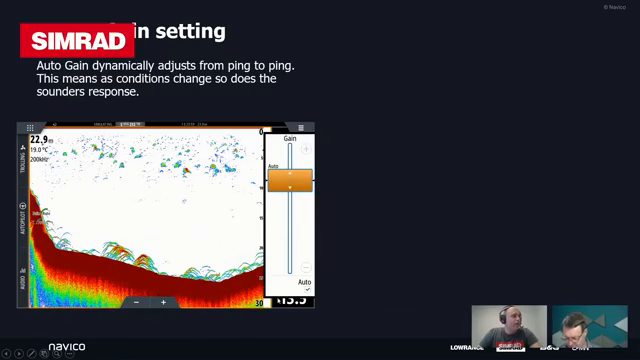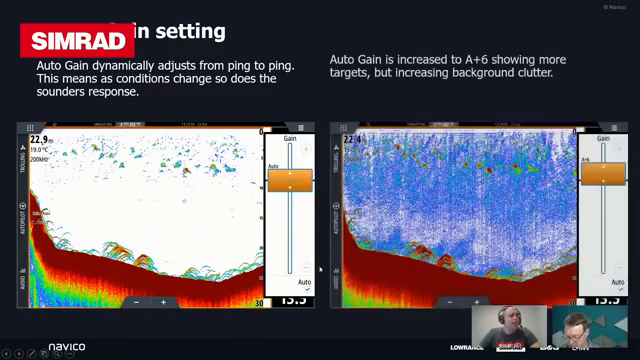So just to highlight what I mean by that, on the right-hand side here, you'll see an image of really high gain.